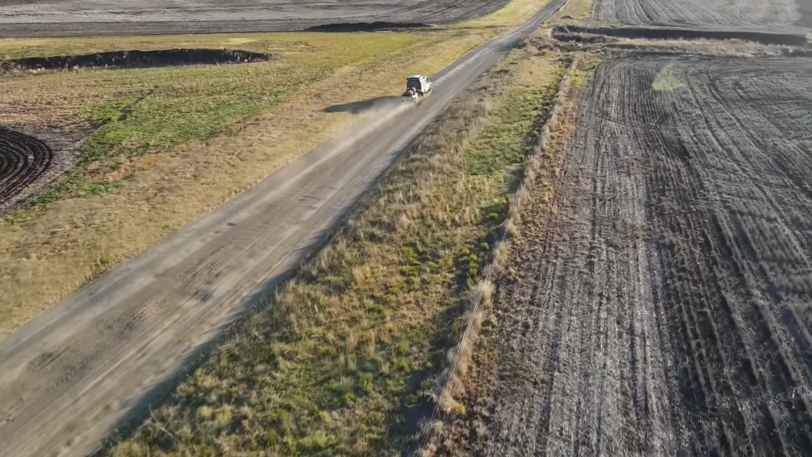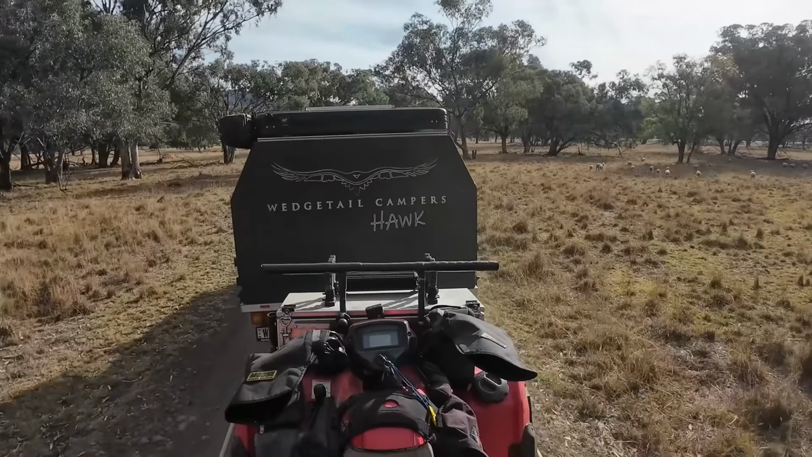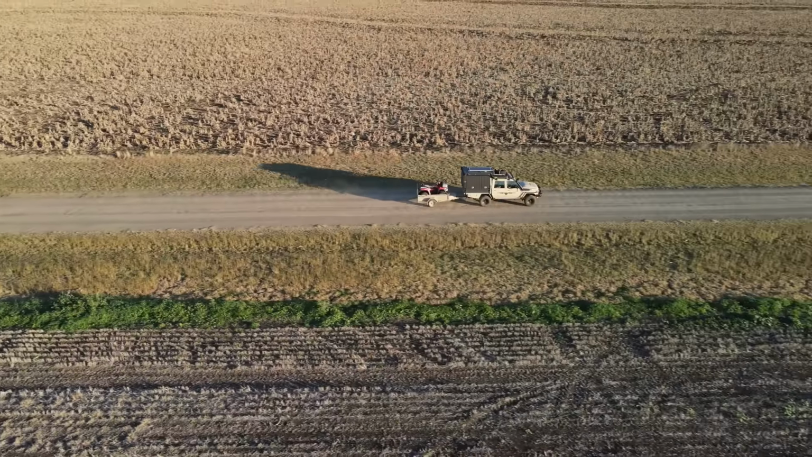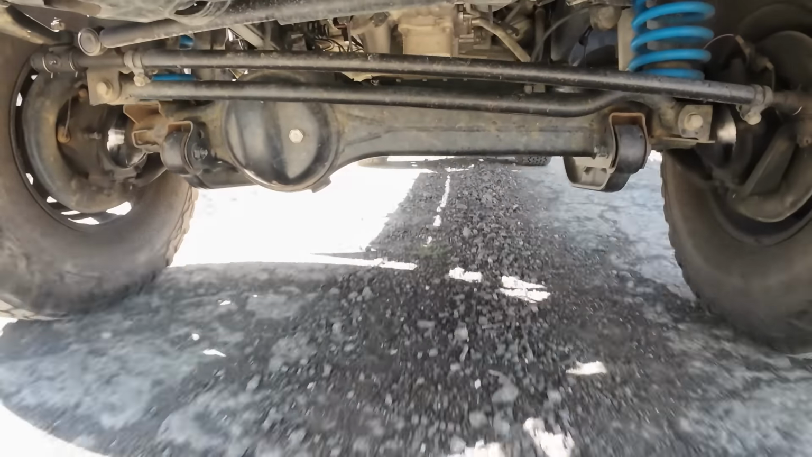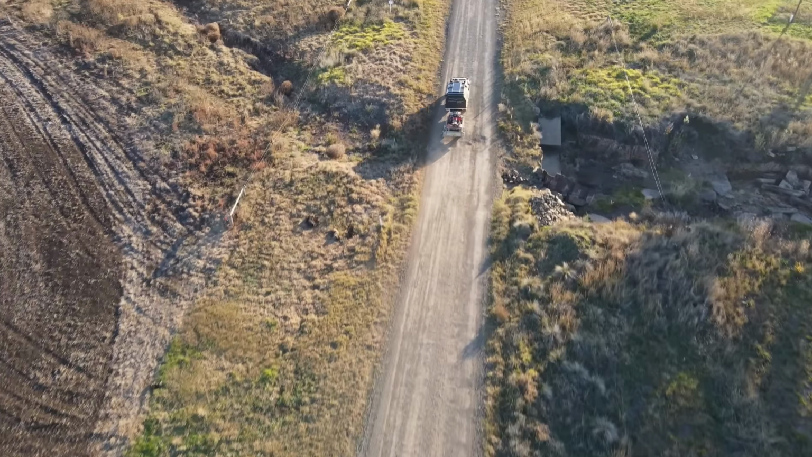This afternoon, I'm just moving into position on the edge of an oats crop. One of the things I really like about this Hawk camper is I can basically set it up wherever I want. I'm normally a little bit more restricted on where I can camp. Just in my own vehicle, I stay in a shearer's quarters or a cabin or a house or rent a motel room, whatever that looks like. But when I've got this vehicle, I can go wherever I like.